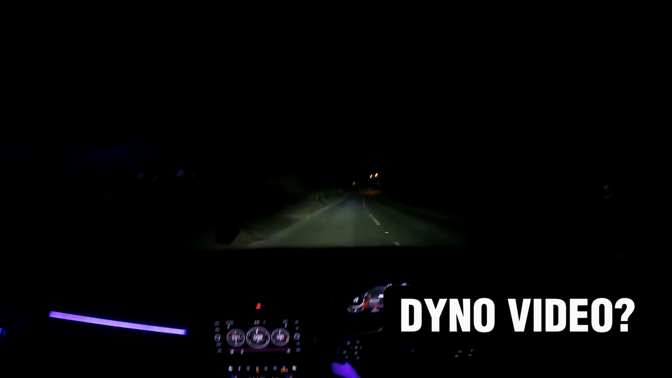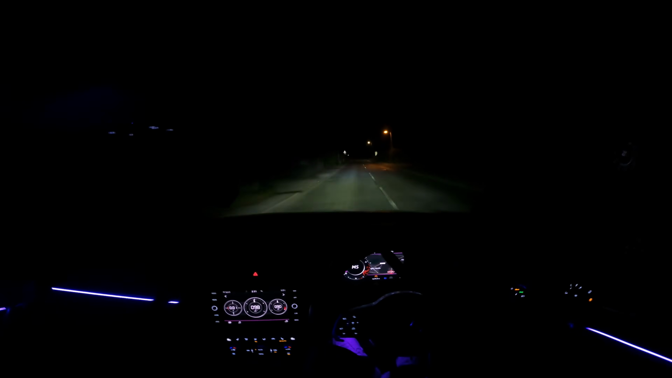I'm telling you now. I do also want to do a dyno video so you can see what power this car is finally pushing. So if you guys want to see a dyno video, let me know in the comments. I'm sure I can organize that for you lot. I think that actually would be a sick video, so let me know if you want to see a dyno video. I'll be intrigued to get one done. We can see what power, see how the car's running, etc.